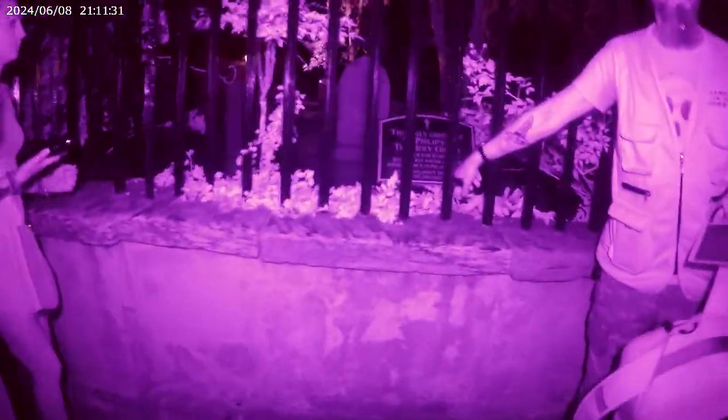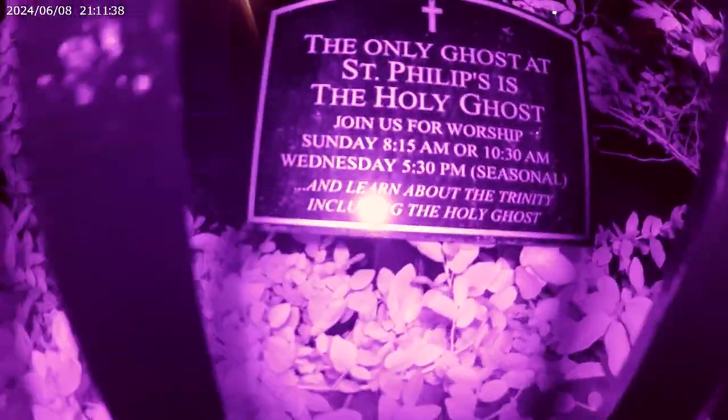Unmuted over here so we can kind of check things out. Brian, you're going to shove your camera right in here. The sign, if anybody wants to see it, that says there's no ghost here is right here. You'll probably have to shine something on it, but I'm sure Brian will get you some footage. Yep, it's pointing right at us on purpose.